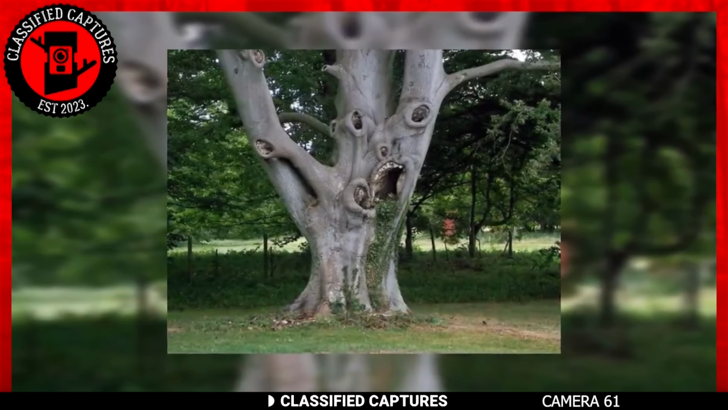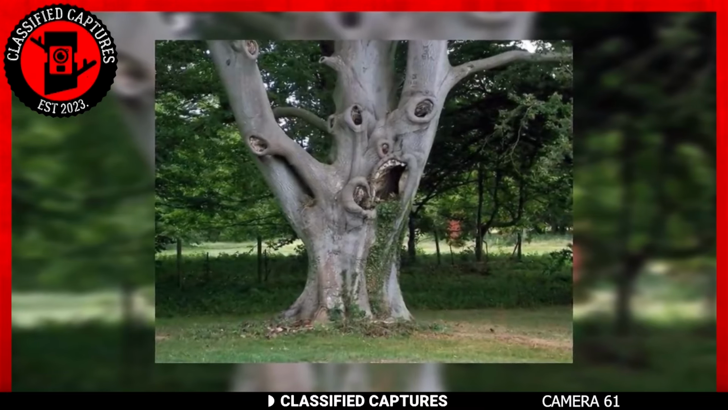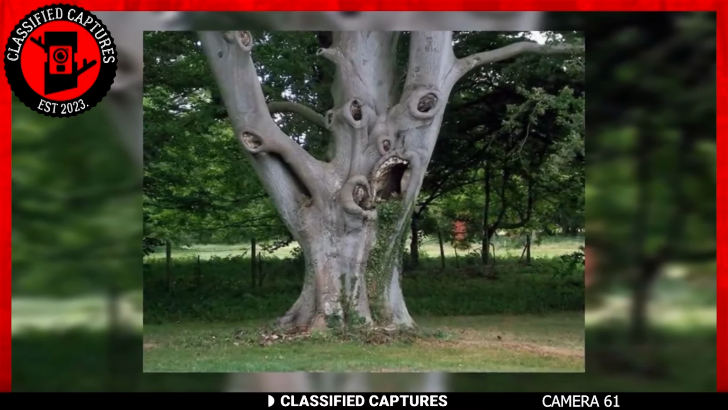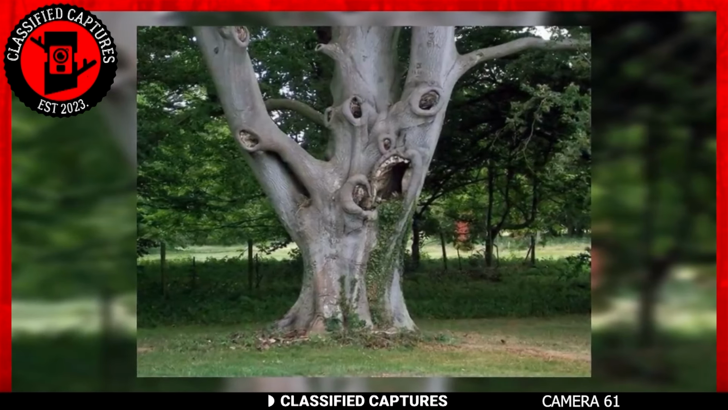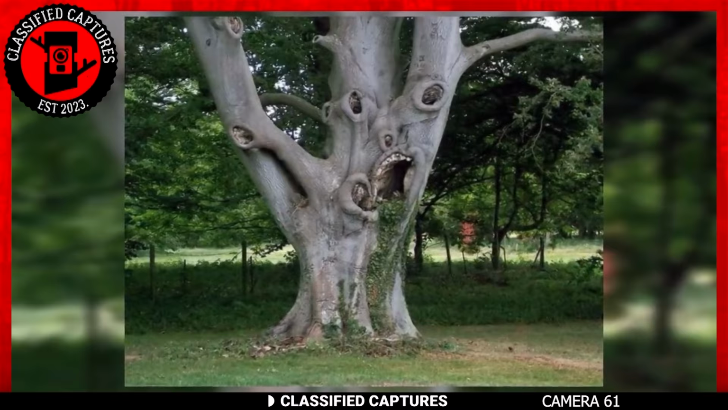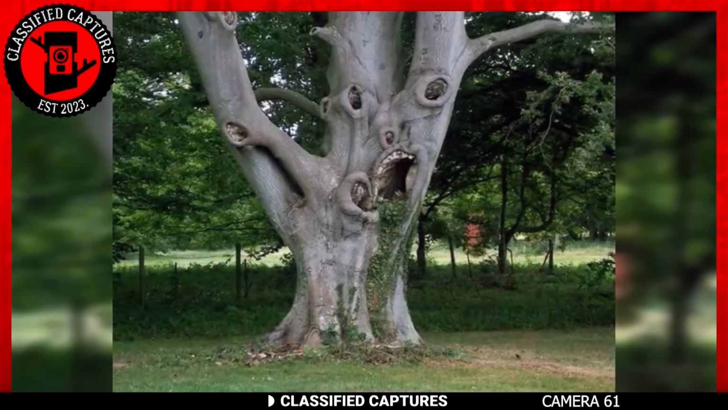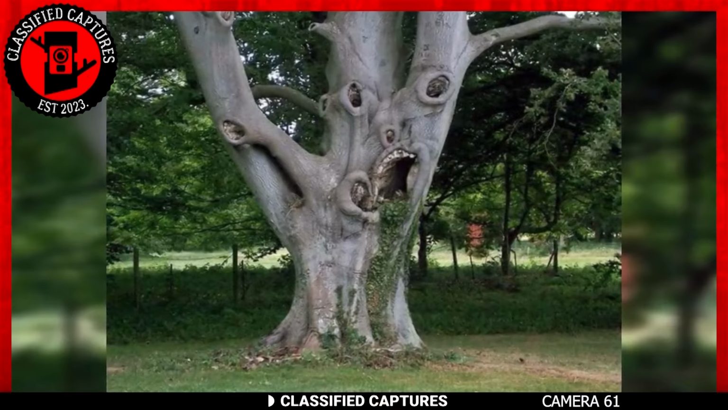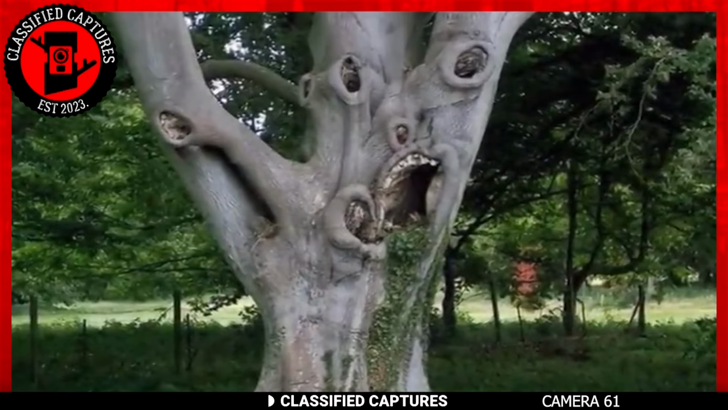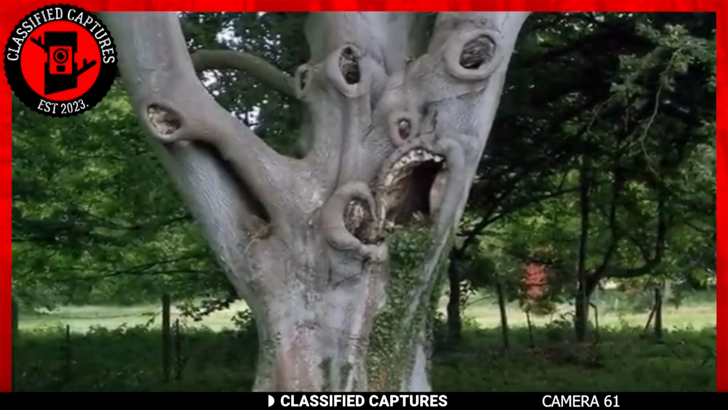But before we jump to supernatural conclusions, it's important to consider a psychological phenomenon known as pareidolia. Humans tend to perceive familiar faces in unrelated objects, like spotting shapes in the clouds, so in all likelihood this is just a regular tree, albeit one that triggers our innate ability to find faces in the most unexpected places. Rest assured, this tree is not a creature of the night, it's just another intriguing facet of the mysterious natural world we share our planet with.